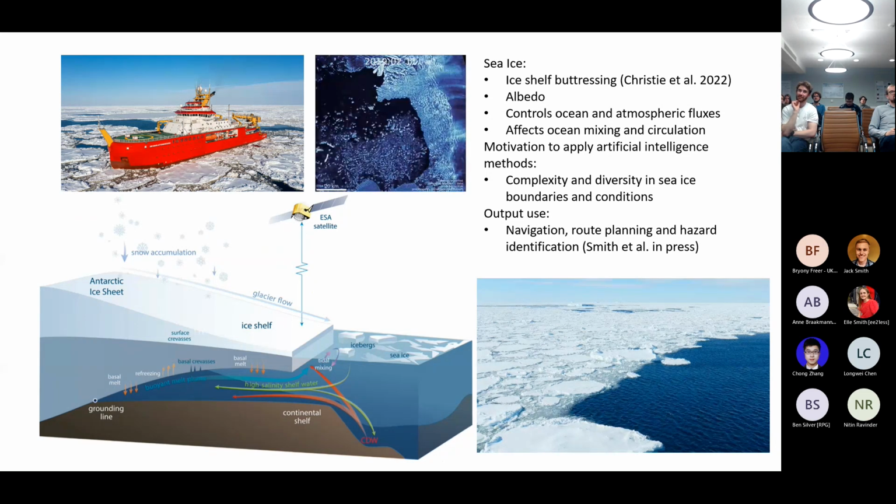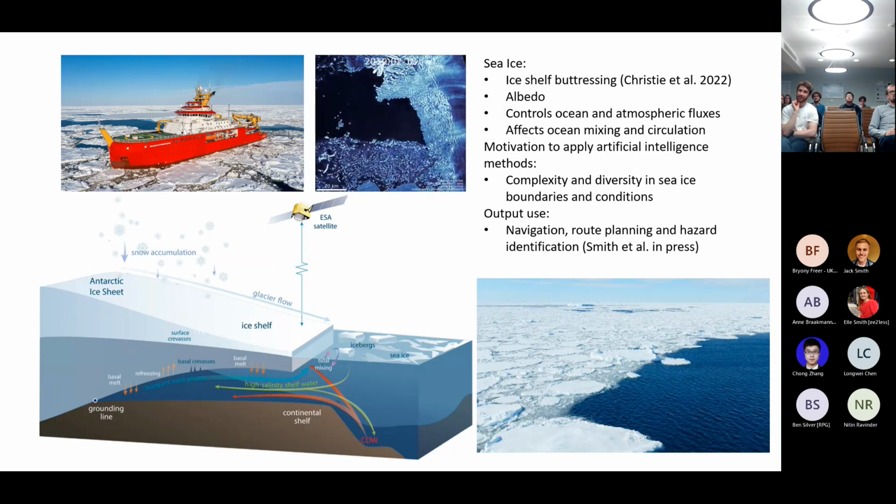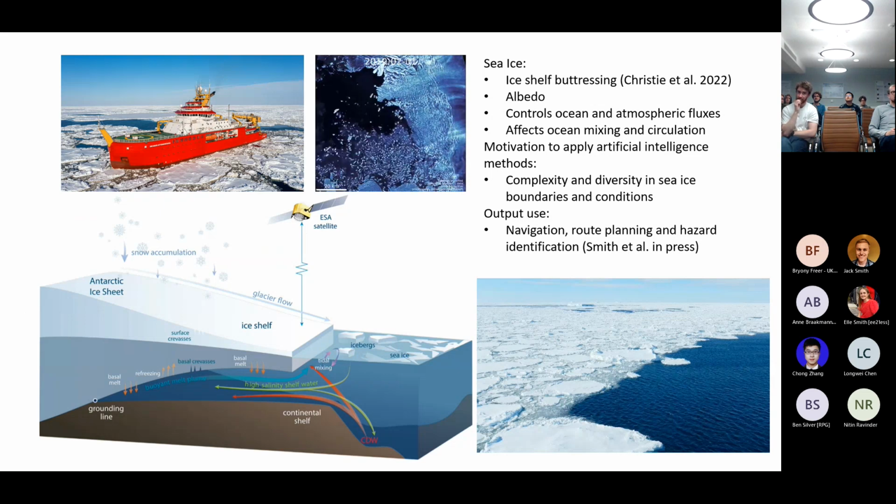One of the most interesting hypotheses came out from Christie et al., Fraser Christie, at the Scott Polar Research Institute last year, this idea that actually sea ice can act as a buttress to the ice shelves. So you have the ice sheet, which sits on the Antarctic continent mainland, and then the ice shelf is the floating part of that area connected to the ice sheet. And so there is this hypothesis now that the formation of sea ice can act to buttress and therefore reduce the rate of calving at the ice shelf front.